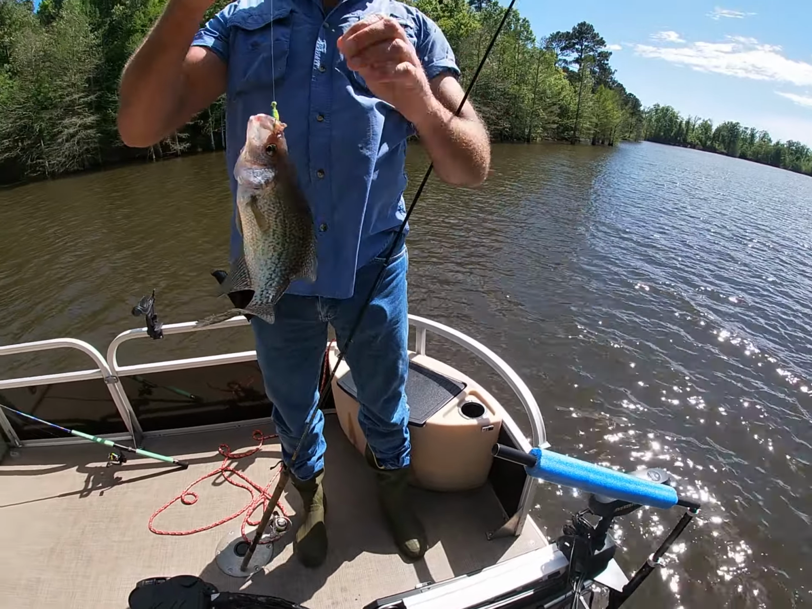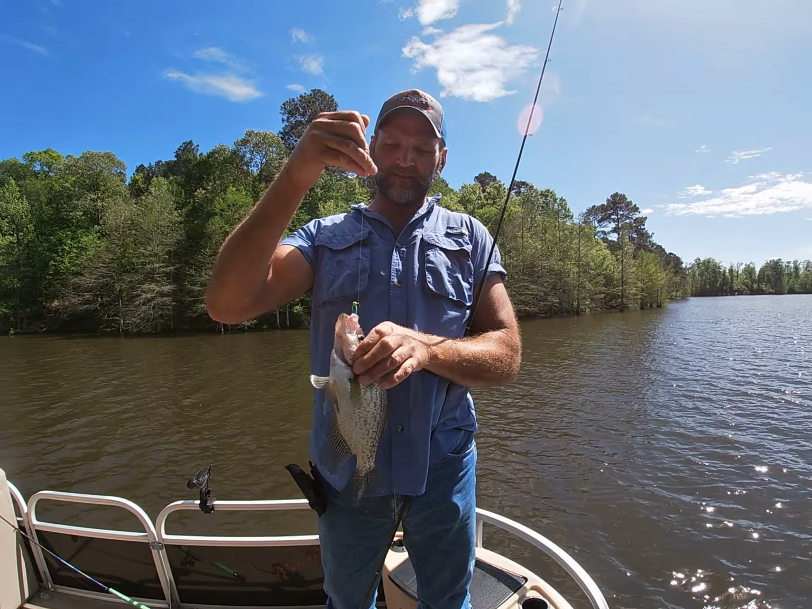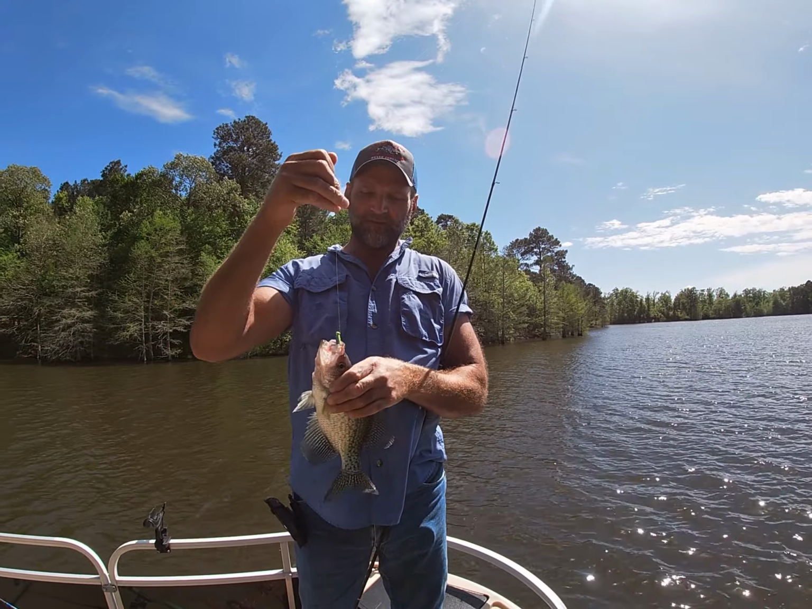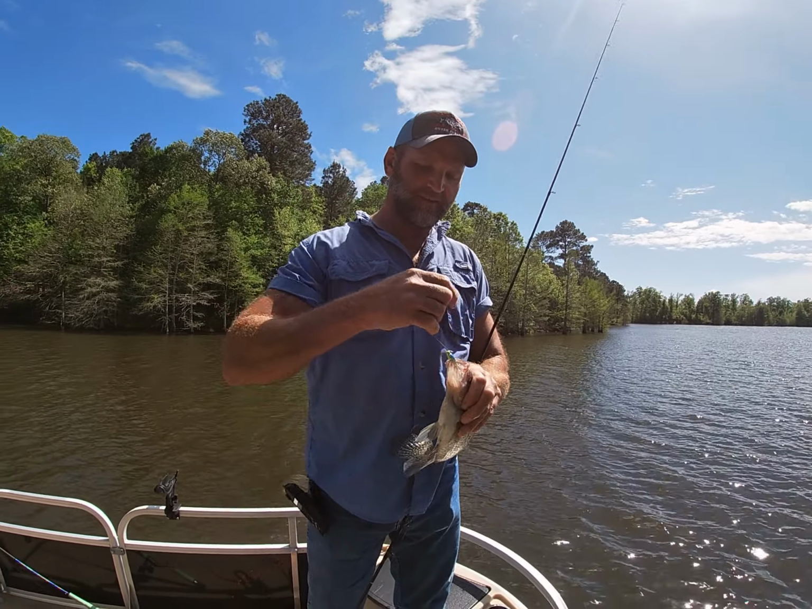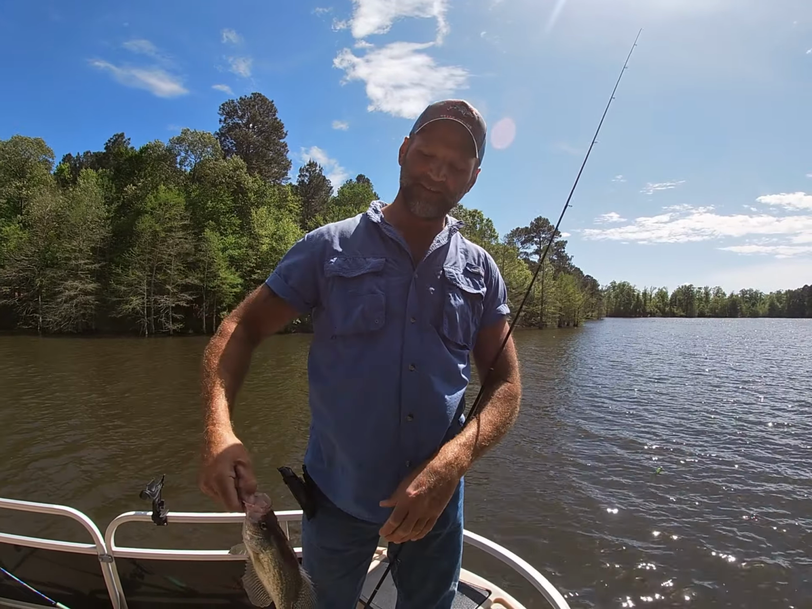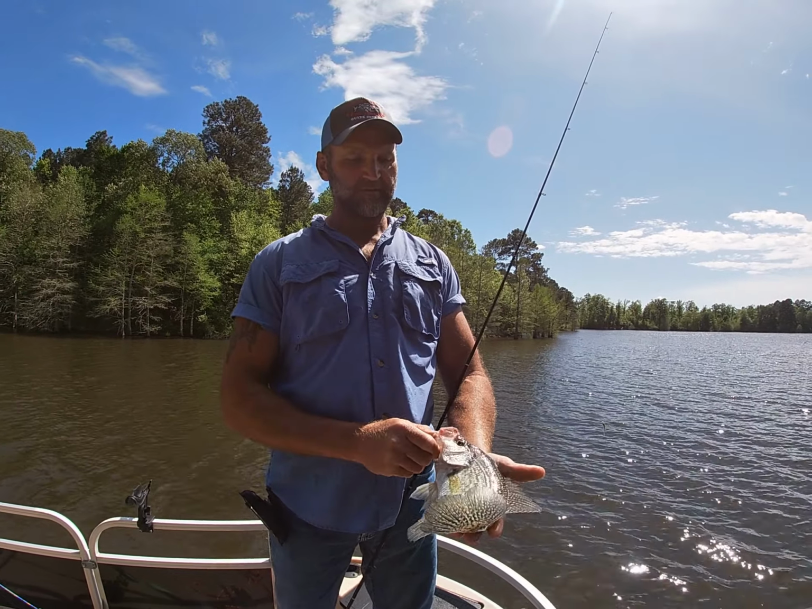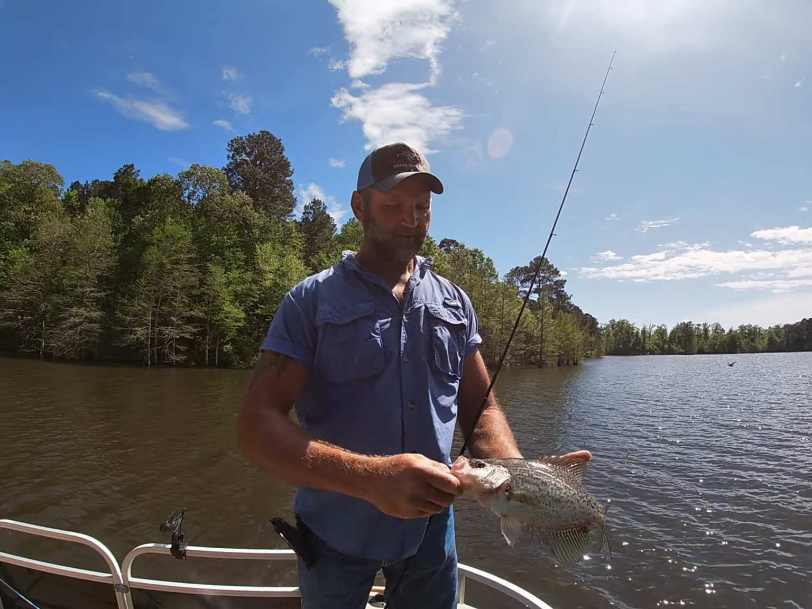I think that's about all of them. Some of them's done run off. There was 6 or 8 of them originally, and I think all the commotion ran them off. But what was that, 4? Just caught 4? I think so. All almost mirror image each other in size. Just pretty little crappie.